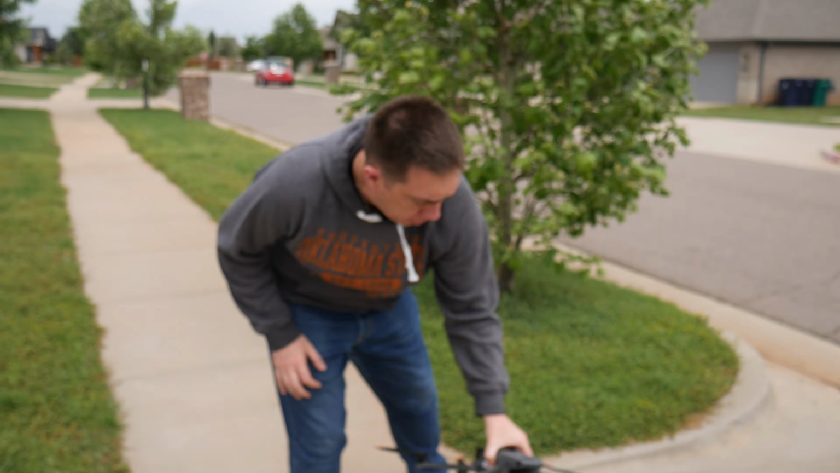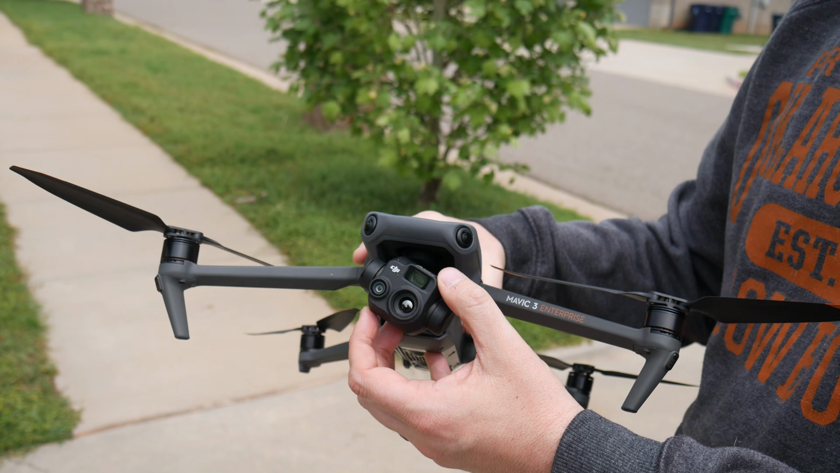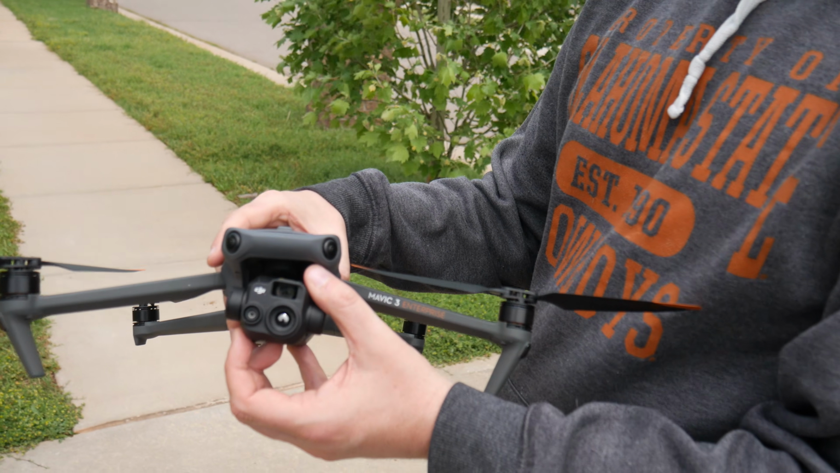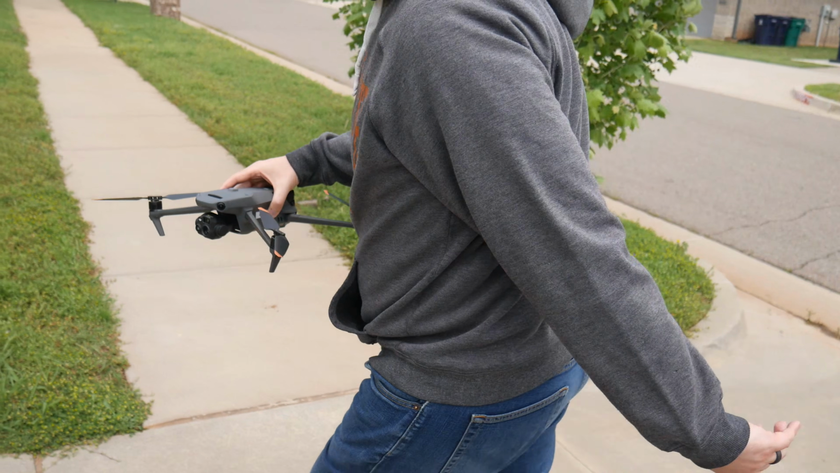The Mavic 3 Thermal is our first one. So this drone is absolutely incredible. You're gonna have the infrared, you're also gonna have your wide angle, and also a zoom. So this is a 56 telescopic zoom. It's considered a hybrid one for a lot of reasons, but the important thing is it has thermal and also high resolution zoom capability. So let's get this one in the air.